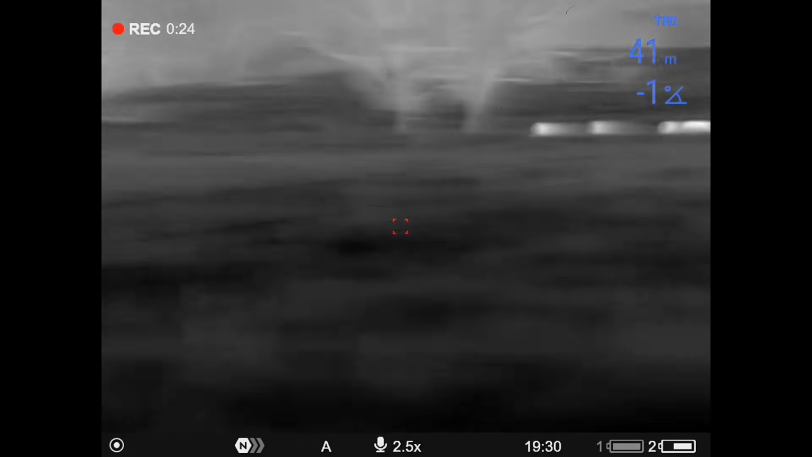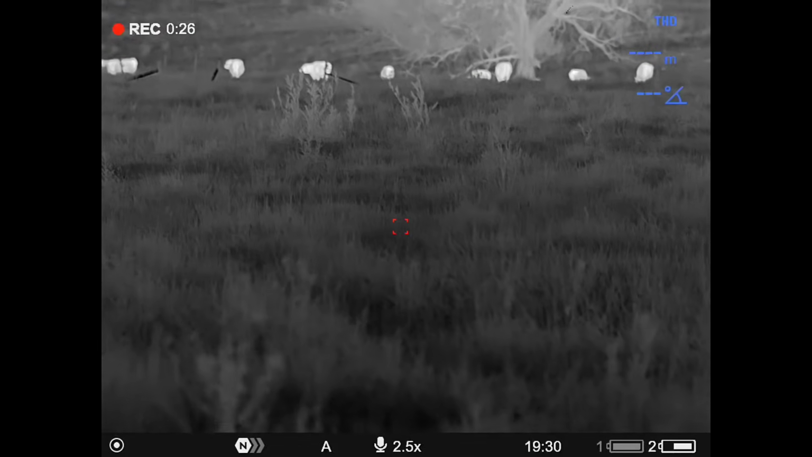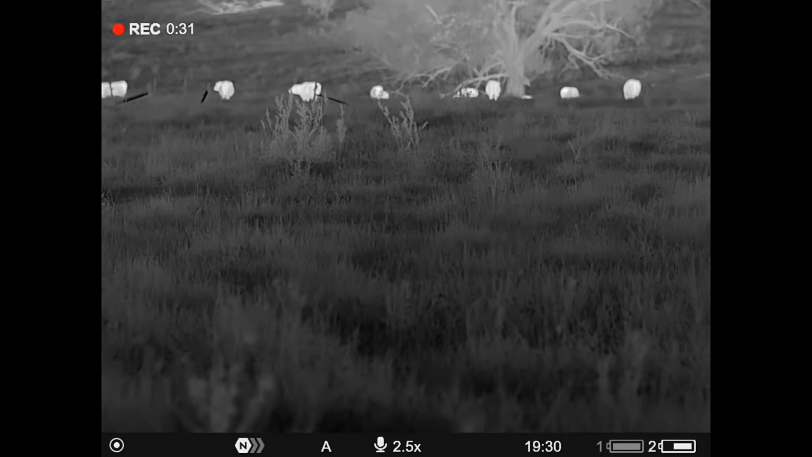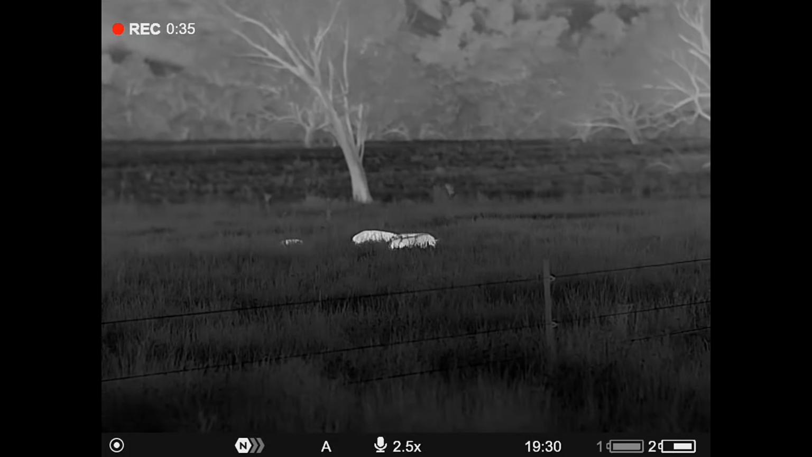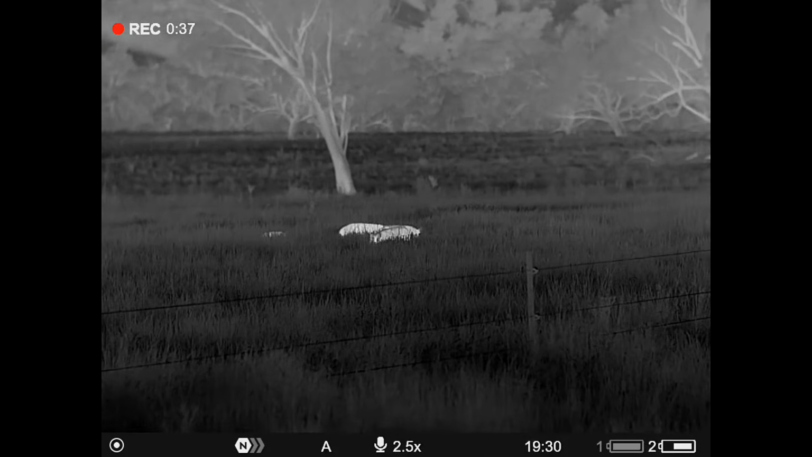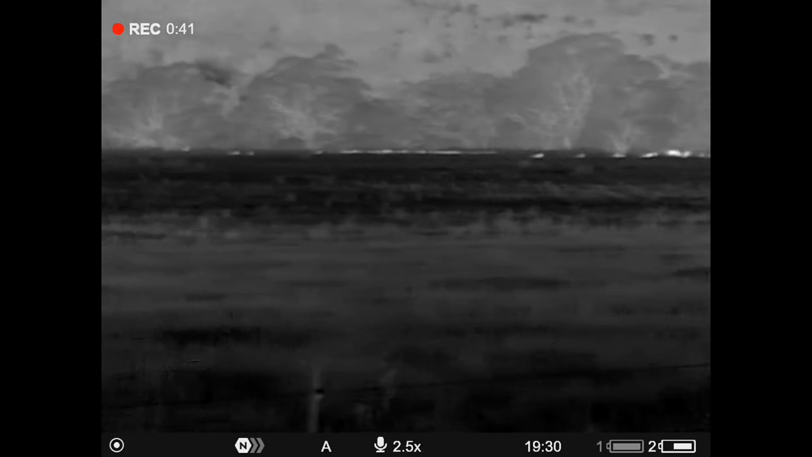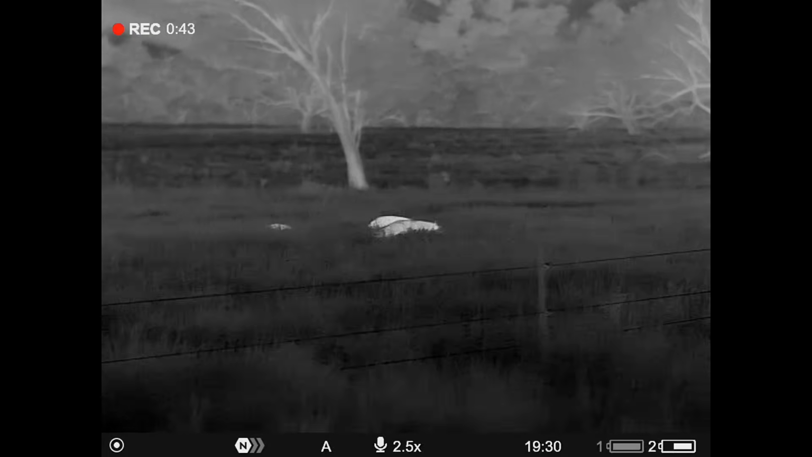40 metres. Cattle up there. I'm going to try and get myself about there where that rangefinder dot is, so the cattle aren't behind where these pigs might run when I start shooting. They should run back up the hillside where they came from. That's where all their cover is. There's a whole lot of nothing out there. They're in big trouble if they run that way.